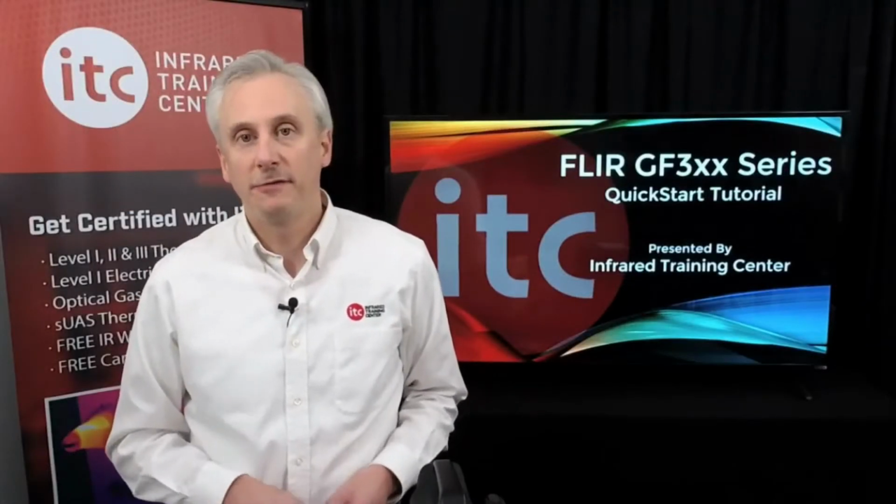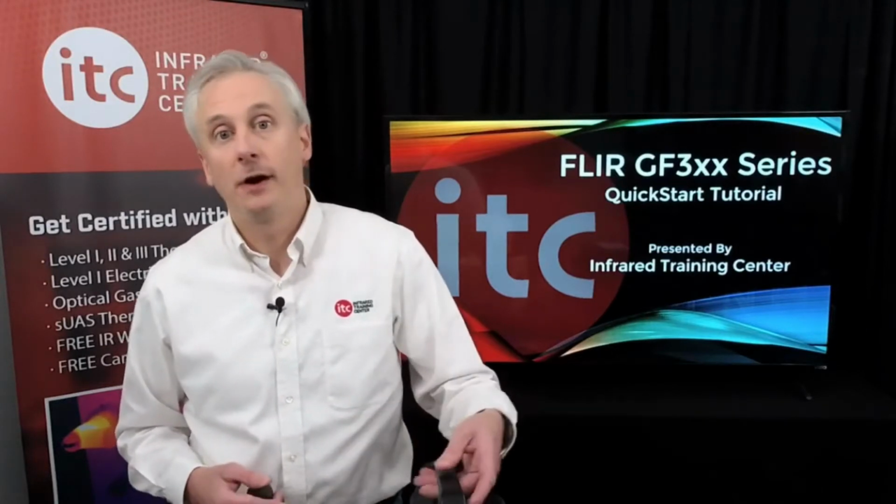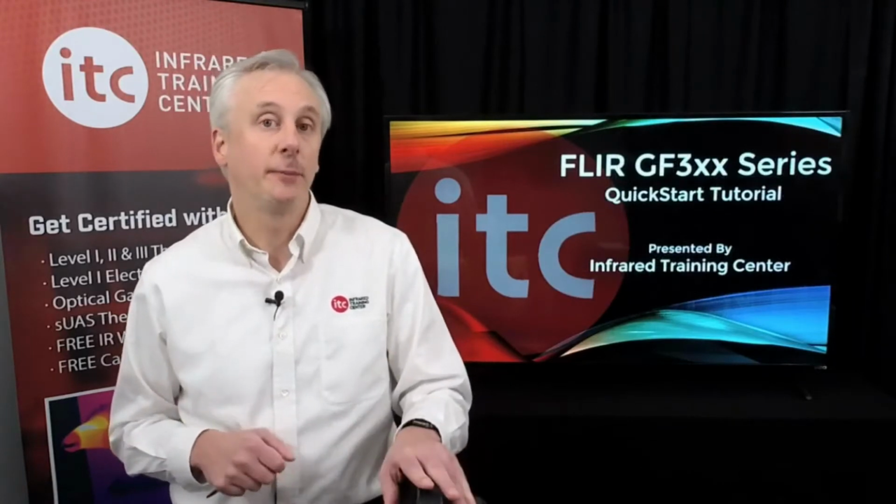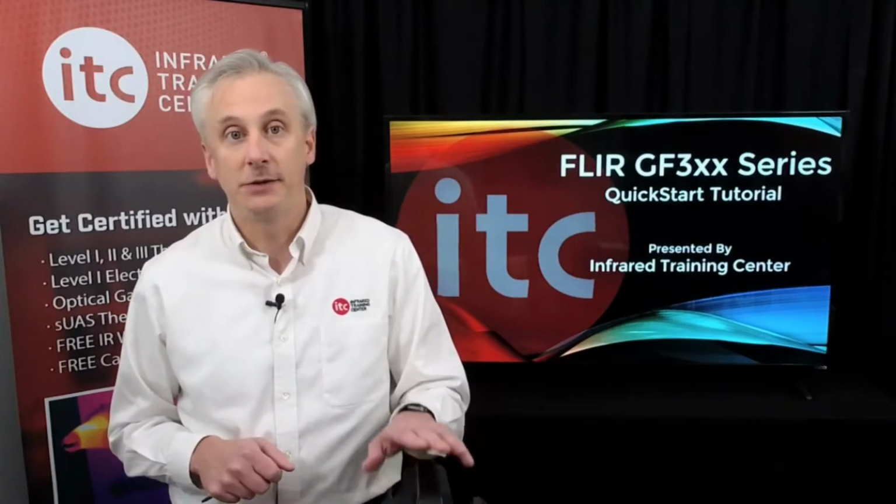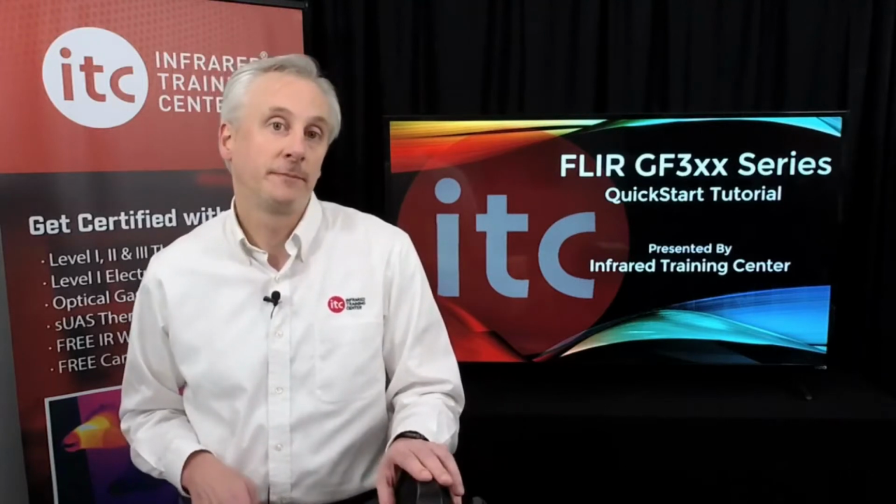All image and video files are stored on a removable SD card that comes with the thermal imager. The slot for the SD card is located on the back of the camera under this cover. Now it's important to note that this series of thermal imager does not have any internal memory, so be sure to install the card right away as it's needed to store data. A good tip is to always check that you have the card inserted prior to an inspection.